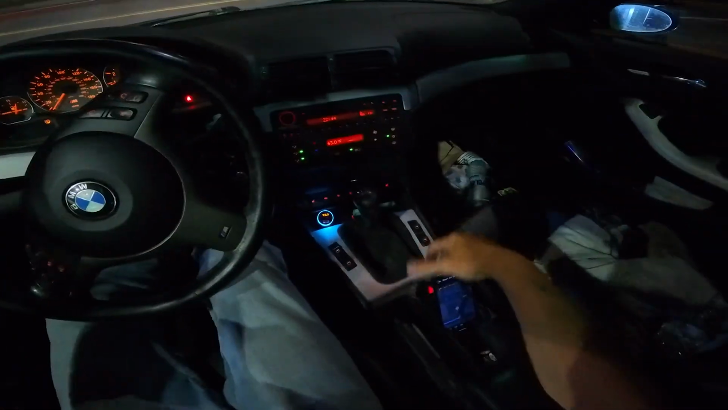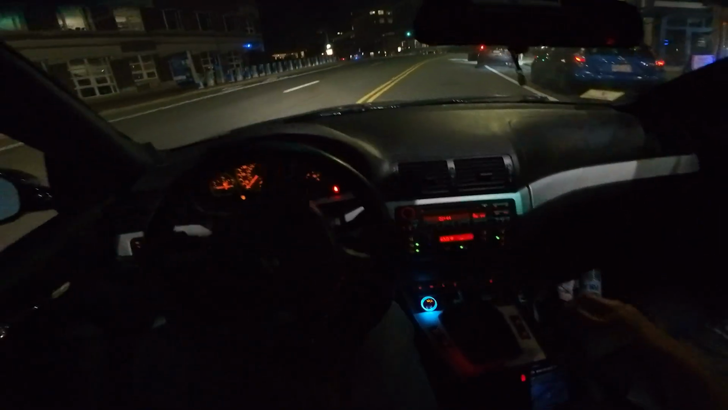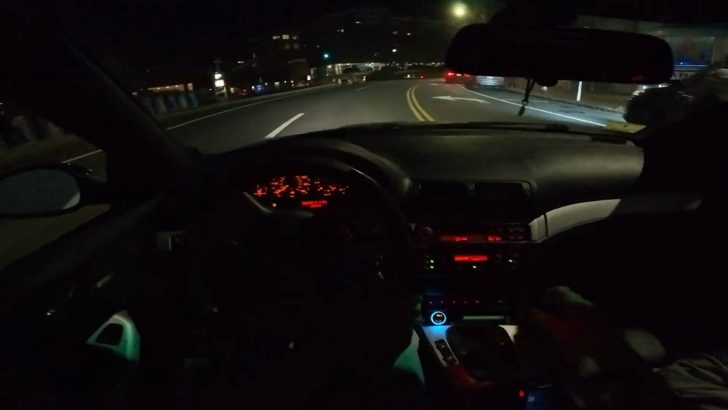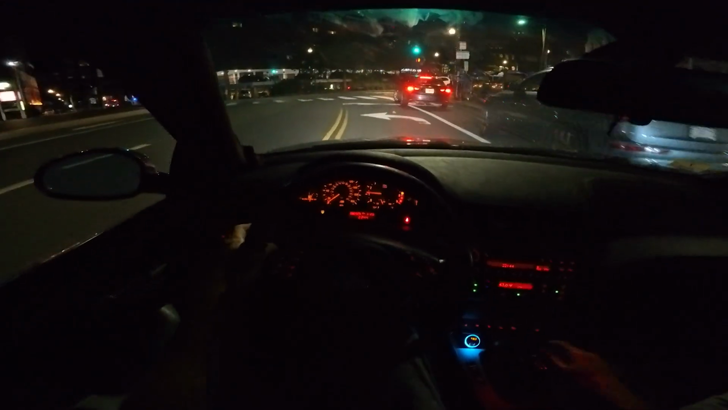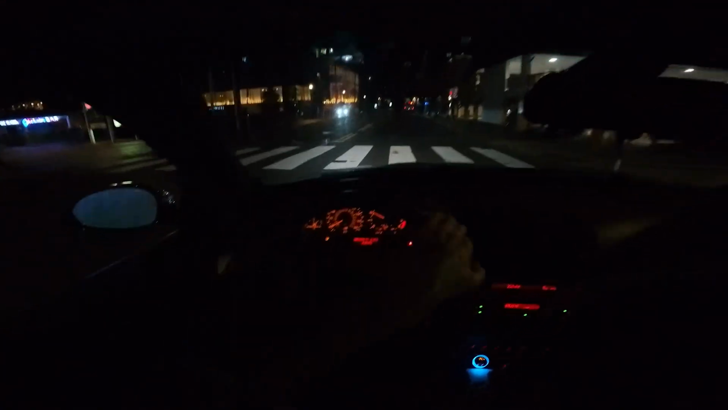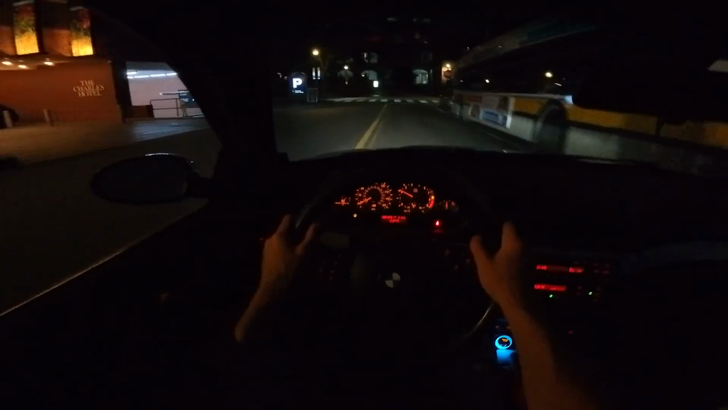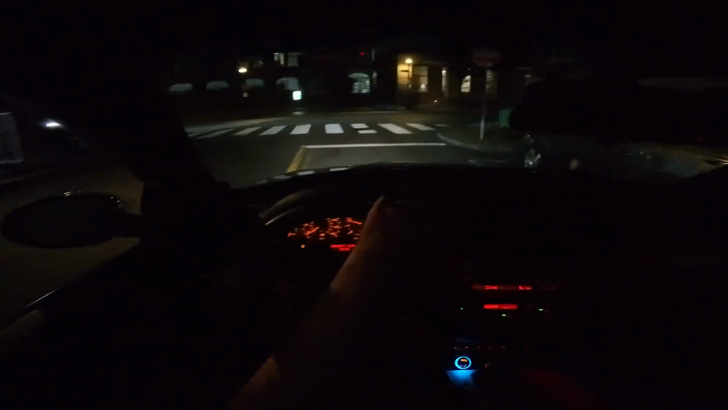So now we make a left or a right out of here? I don't know. I'm gonna make a right, just because I came from this way. Oh, they thought they were turning. Okay, I'm all flustered right now. I saw a flashing light. I thought it was a left turn. Okay. I have to wait. What? I just went the wrong way, bruh. I guess I did.